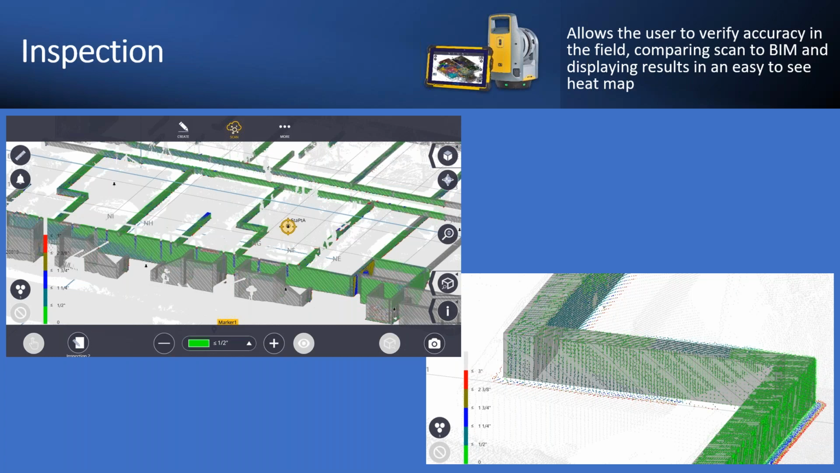from the design. So if you see a lot of red on your screen, in this case, the little color bar says that we're 3 inches off, so that would clearly be a big issue. In this case, we can see a lot of green, so we are good to go.